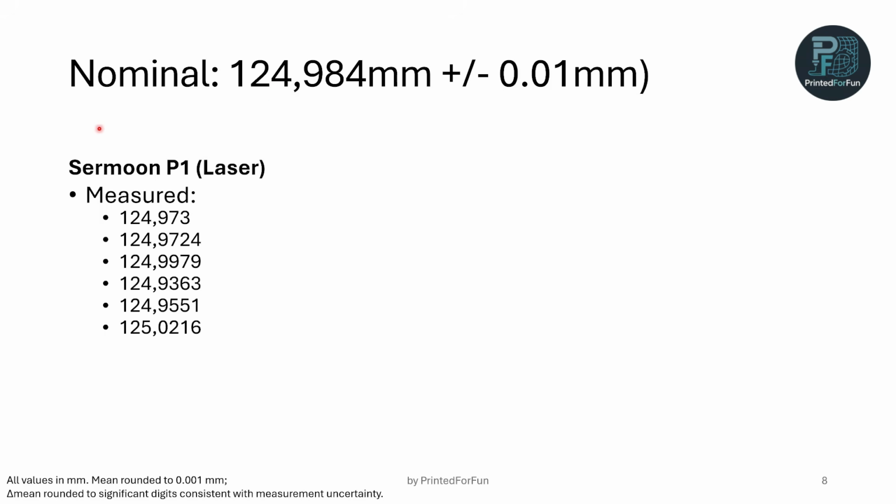Now let's look at the scan results. So we have the nominal, so it's the micrometer face of 124.984 millimeters plus minus 0.01 millimeters. These are the values measured. Don't worry, I will show you a table shortly, so they get a bit more meaning.